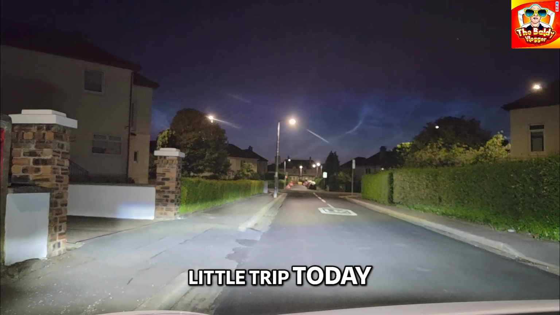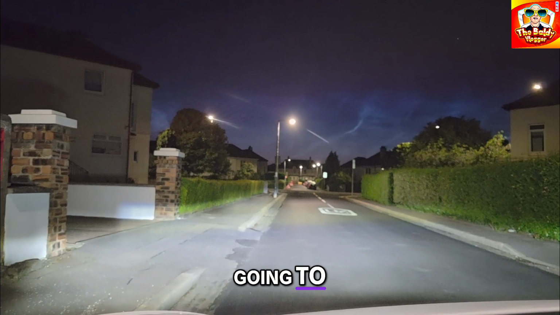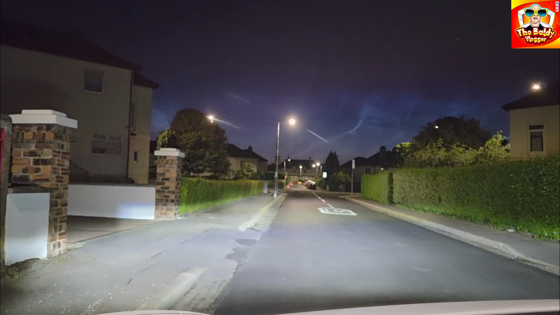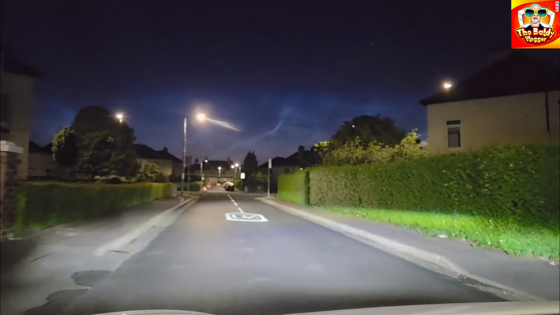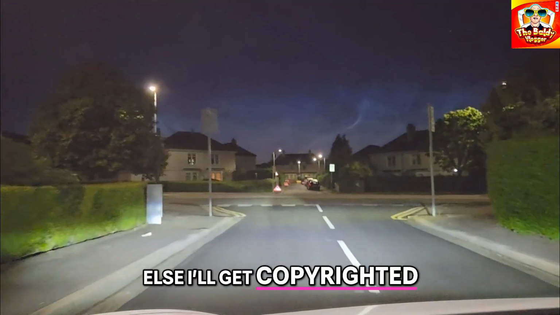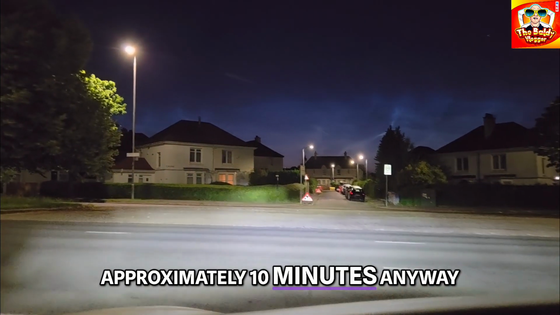Anyway, I'm just doing a little trip today. Knightswood, I think I'm in. I'm going down past Anniesland, Kelvindale, Maryhill, and it's just a 10-minute journey. And that's it, because I've got to get to work. I'll move this down, I don't want that, else I'll get copyrighted. Yeah, so approximately 10 minutes anyway.